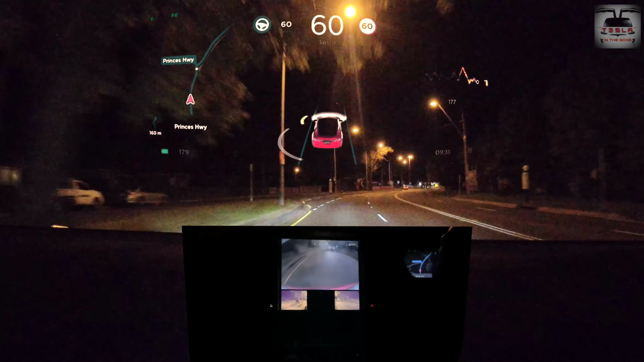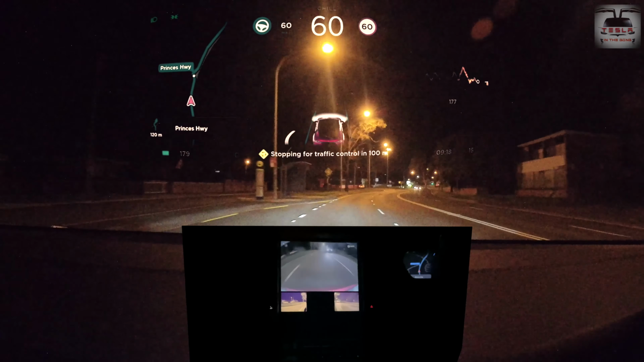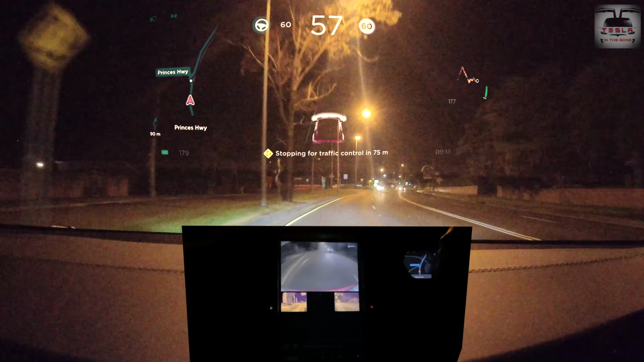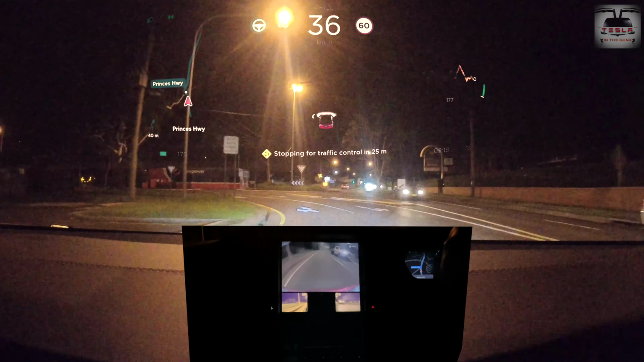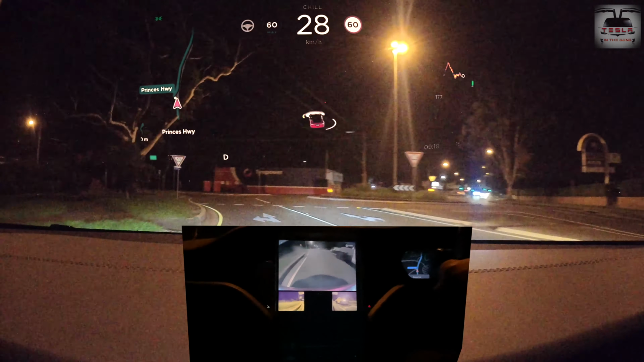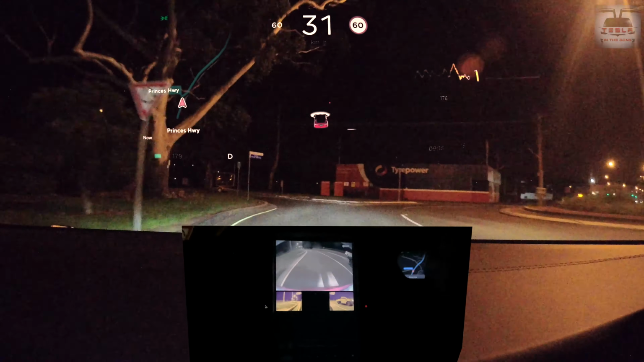This is a slightly larger circle, slightly larger diameter for this roundabout. Let's see if the car would negotiate this at all. Okay, I'm going to keep egging the car to go forward. No, not at all. So it gives up right away.